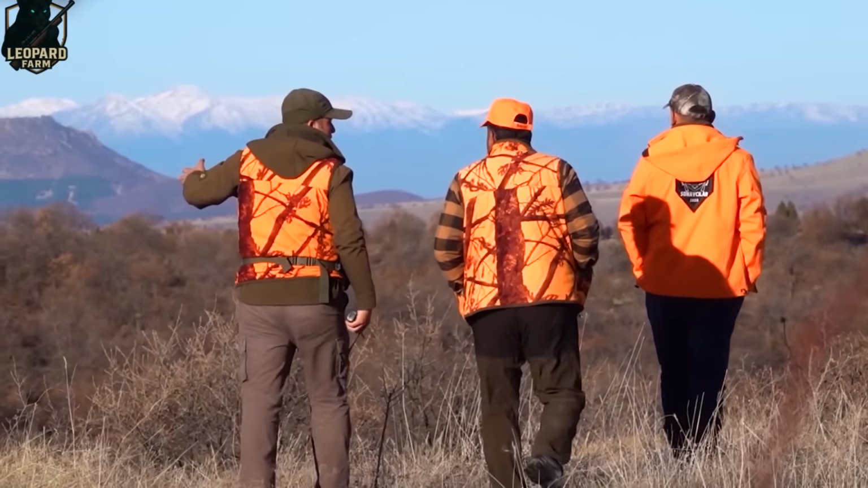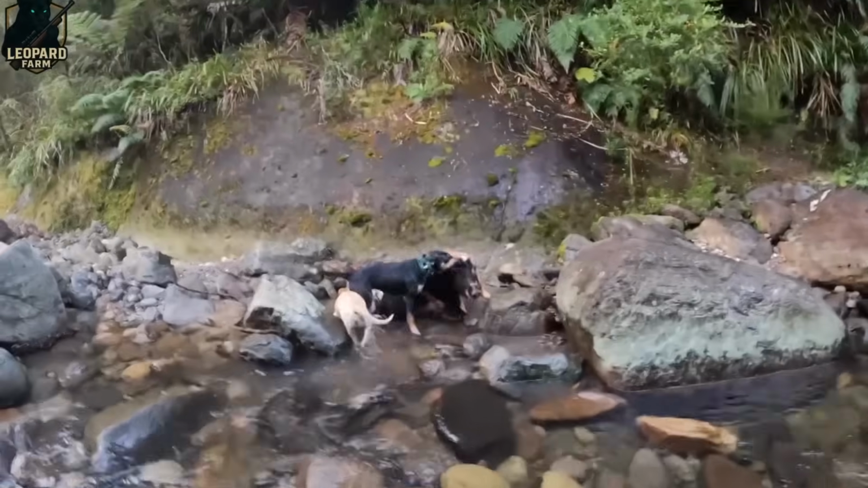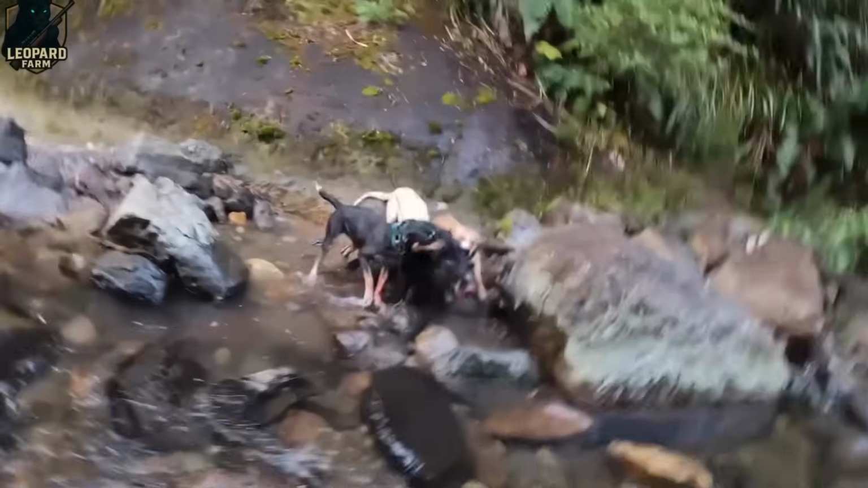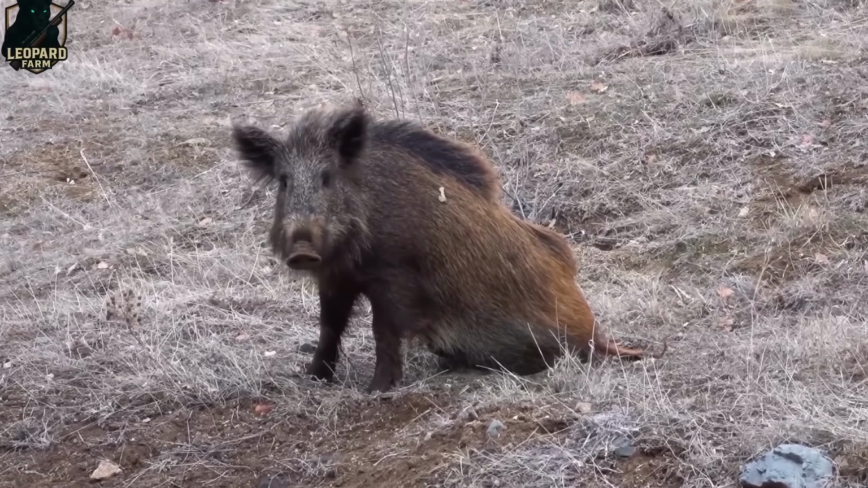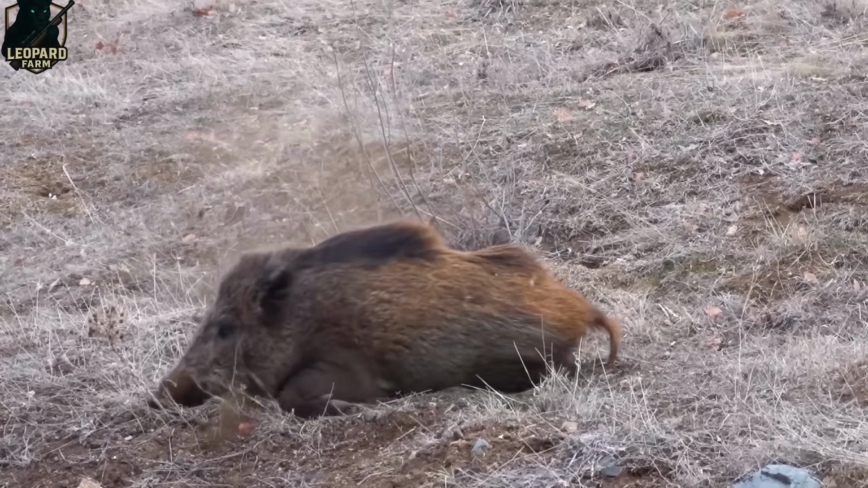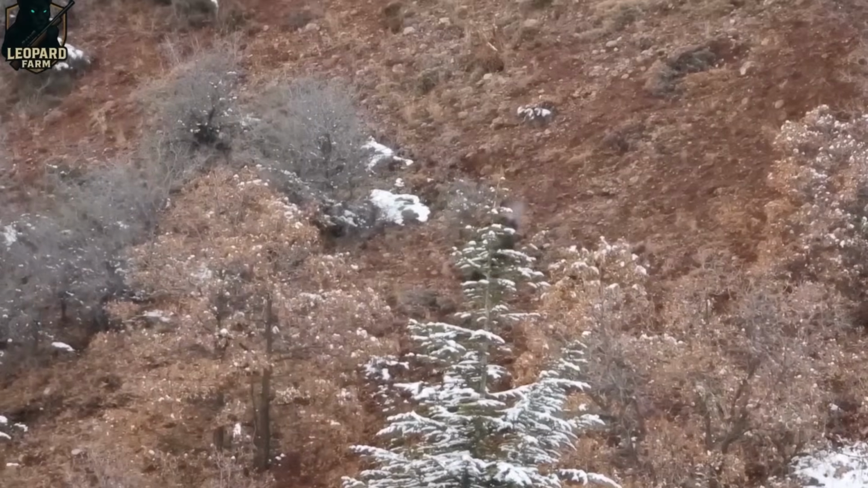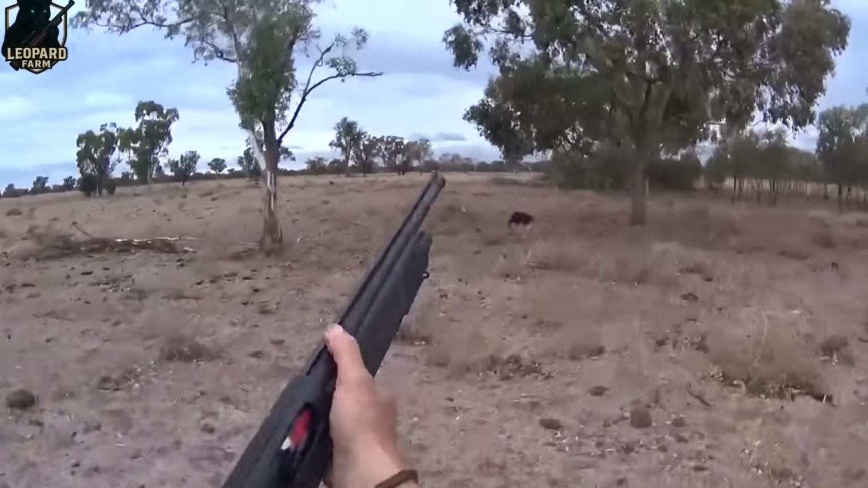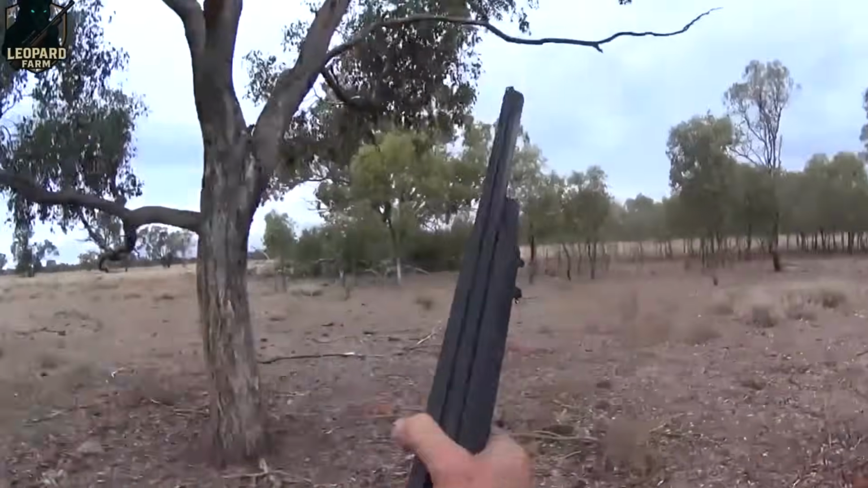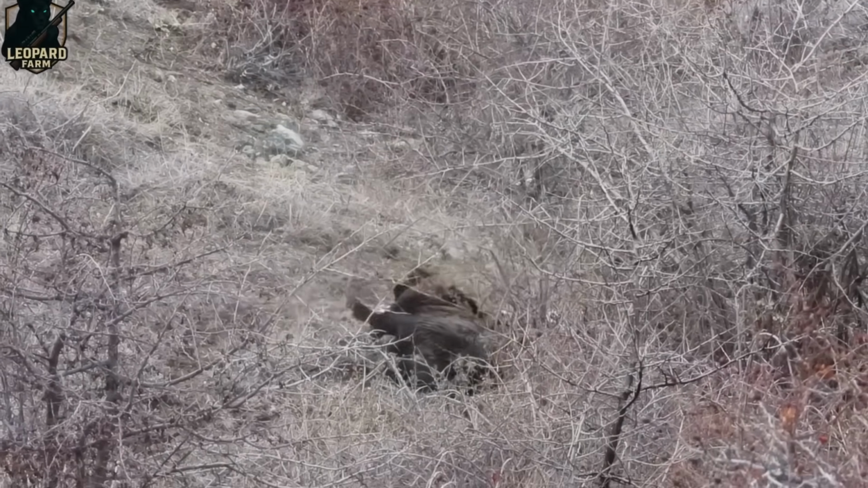As dusk settled over the forest, our pursuit continued. The air was tense, filled with the distant echoes of barking hounds closing in on their prey. I stayed still, crouched in position, eyes fixed on the underbrush, waiting for the perfect moment to strike. Just as anticipated, a wild boar burst from the thicket, driven out by the relentless dogs. With a steady hand and sharp focus, I squeezed the trigger. Gunfire cracked through the evening air, and with it, my target was brought down cleanly.